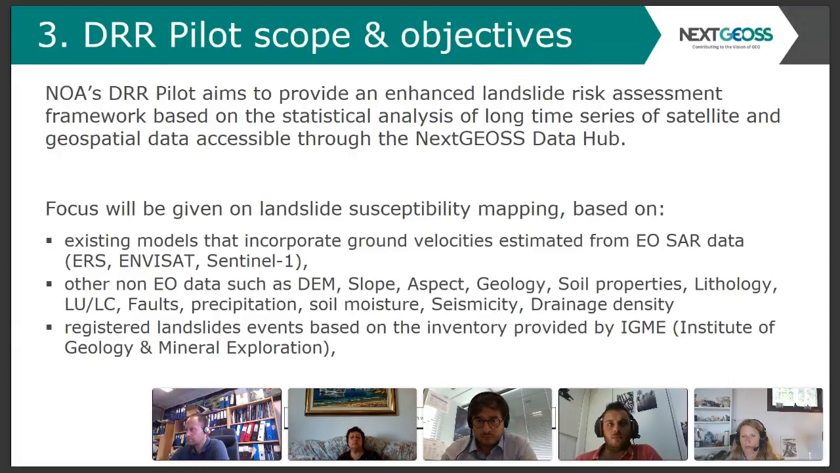The enablers of this pilot are mainly two. On the one hand, we have some access to unique data sets from a single access point, and this will be primarily the NextGEOSS point of reference, let's say. We'll use satellite data, ERS, ENVISAT, and Sentinel, geospatial data like land use, land cover products, digital elevation models, and other geological information, and in situ information like the landslide inventory product that Eleftheria showed before.